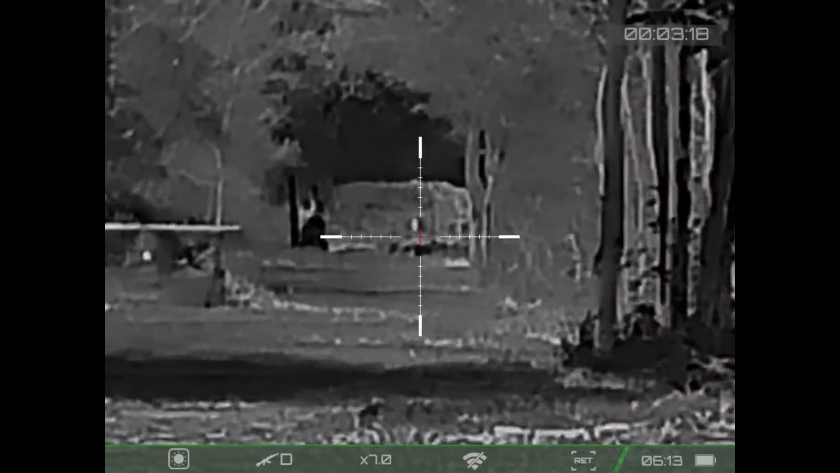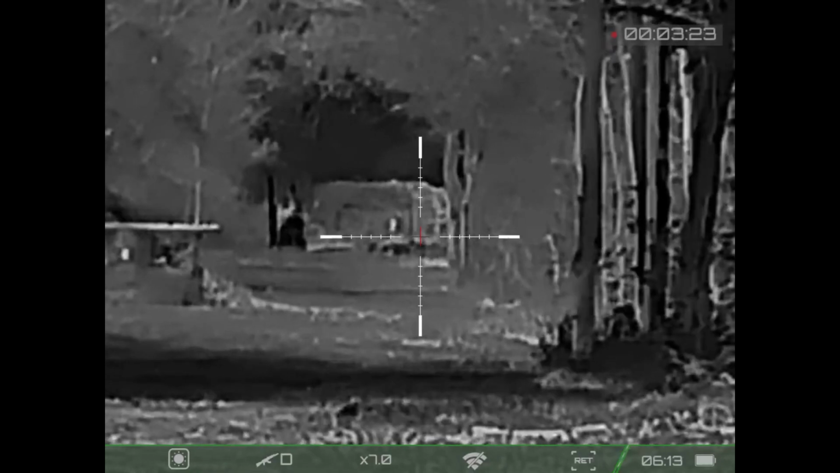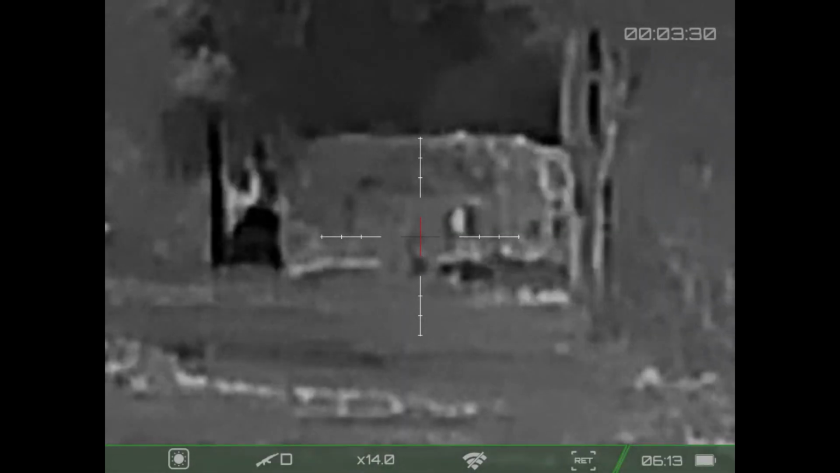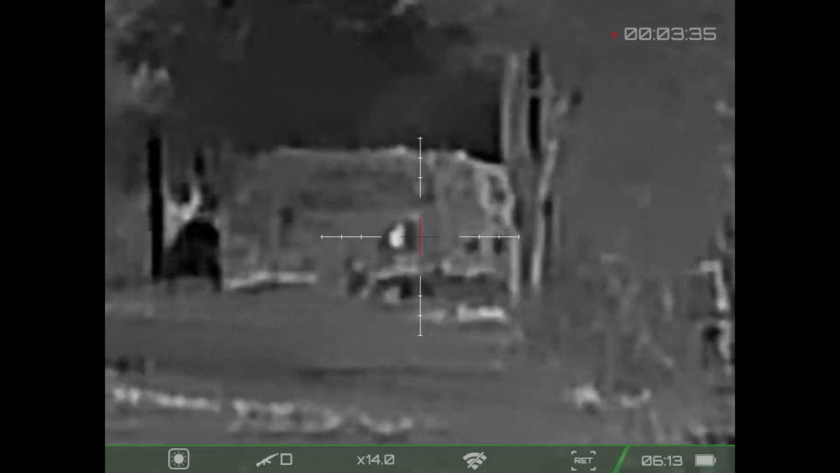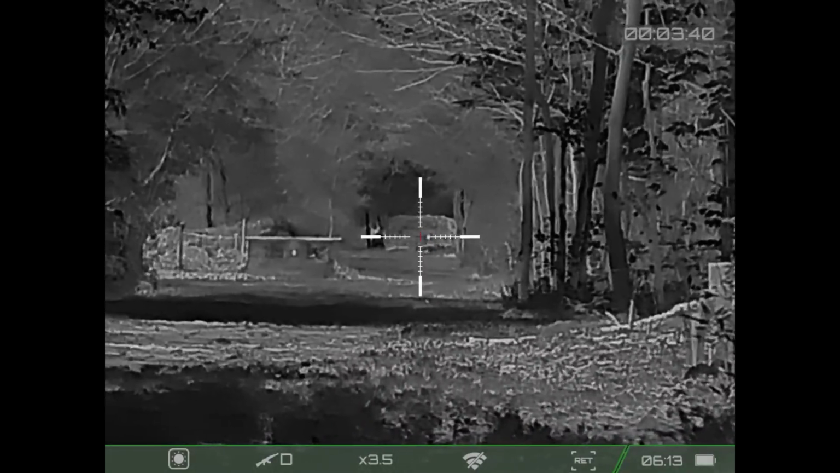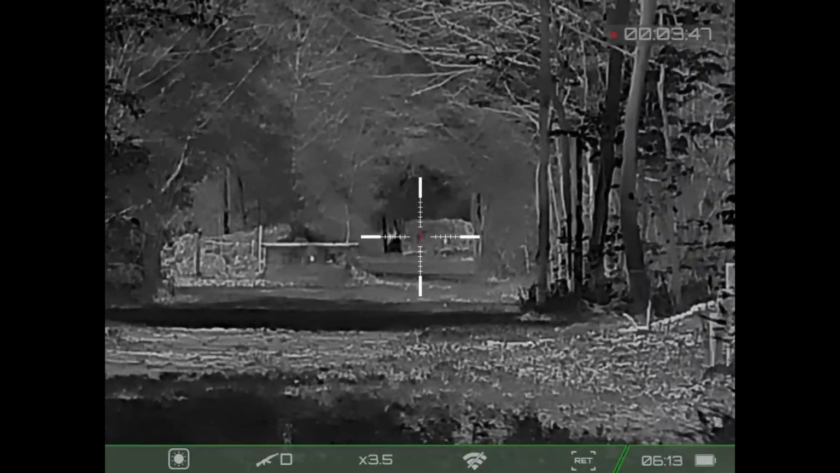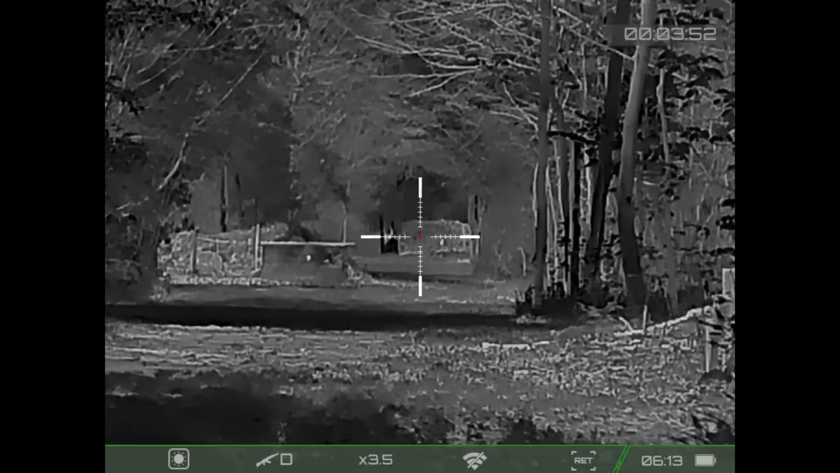And zeroing, super easy. Get it into the zeroing mode and then use your X and Y buttons to move the reticle to where your shots are. But pretty easily used. Let me get 14 power down there at the 210. So I mean, you can definitely see that thermal target down there now. That's for sure. It's really heating up. But let me get this back, and I'm going to put it back into monocle mode, and we'll take it around the property and see if we can get some longer shots, maybe further out, and see what we can find.